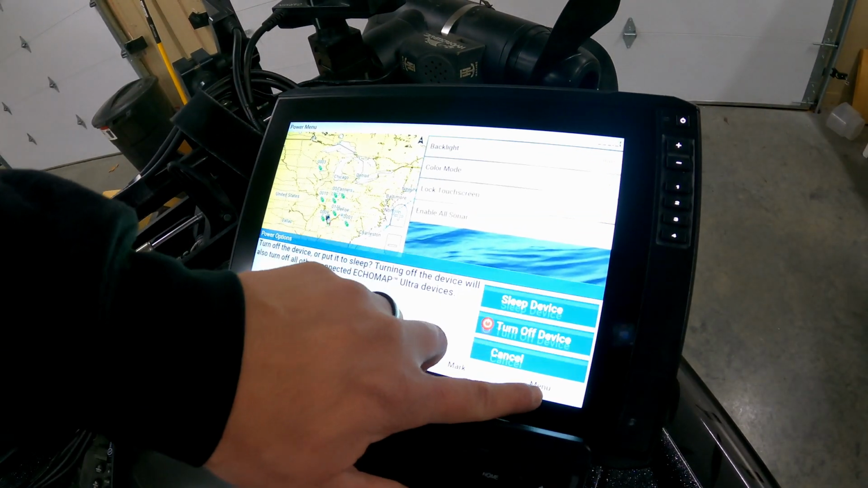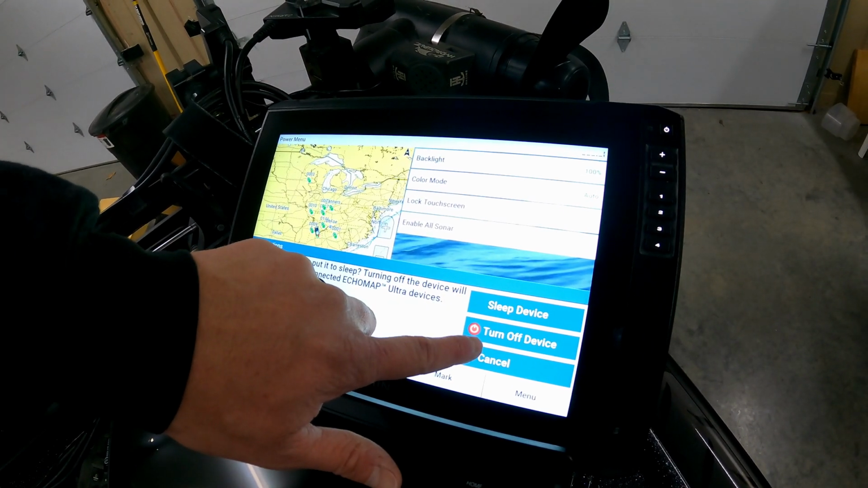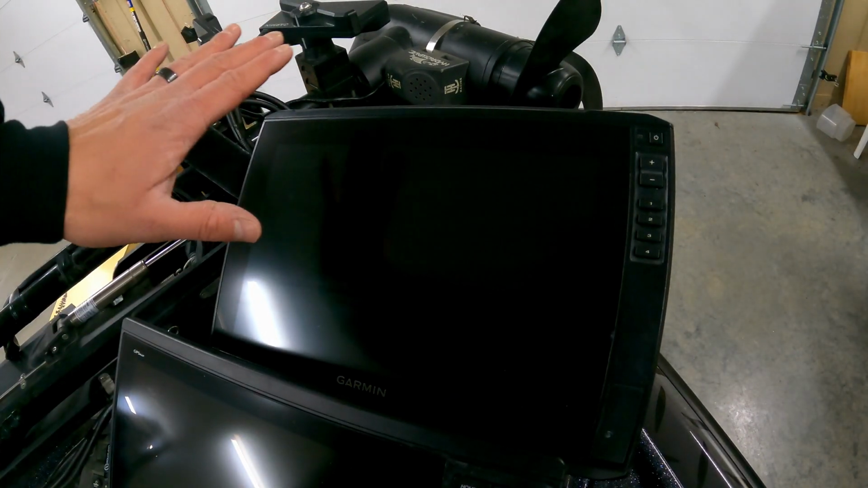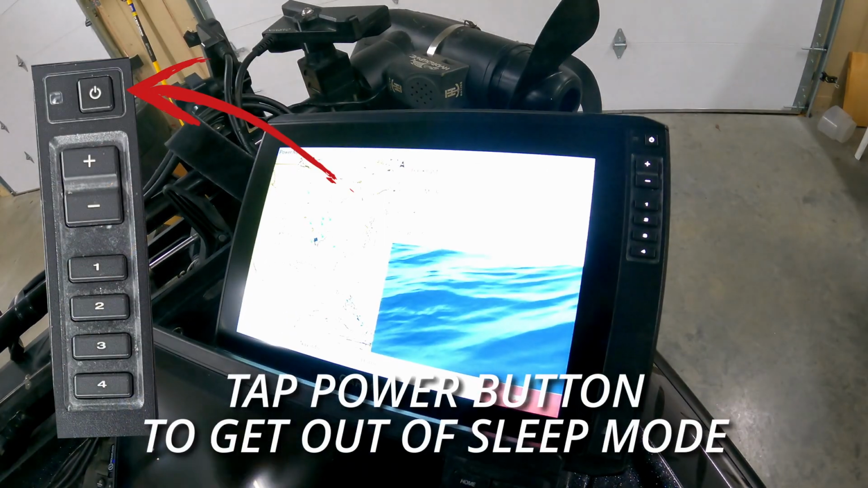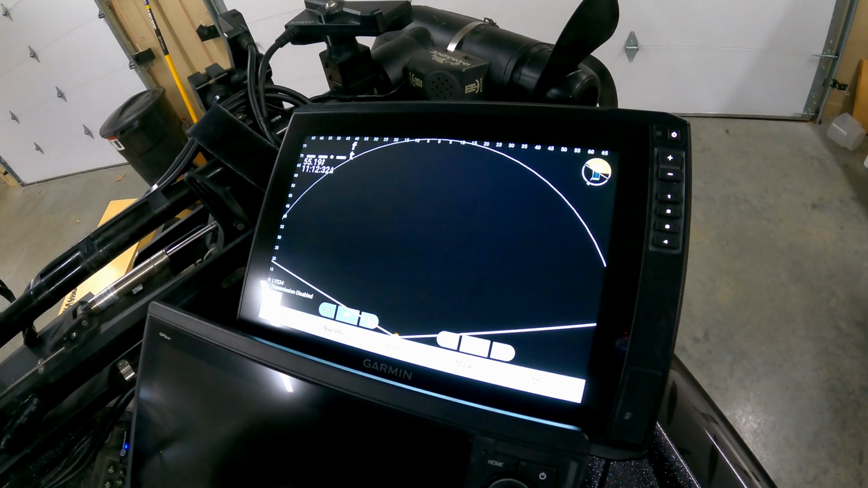You can press this power button down here, and that'll allow you to put it into sleep mode or to turn off your device. So if we want to put it in sleep mode, it'll save a lot of power like that. You can press the power button one time, it'll turn it back on. But let's go through some of the other settings that we have.